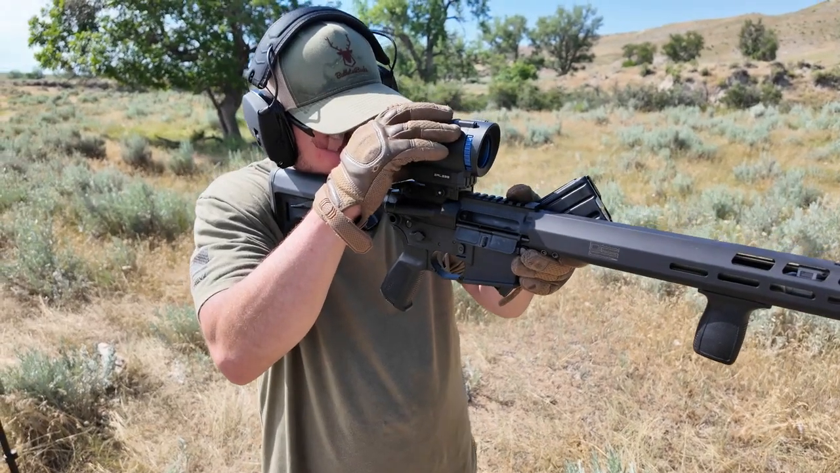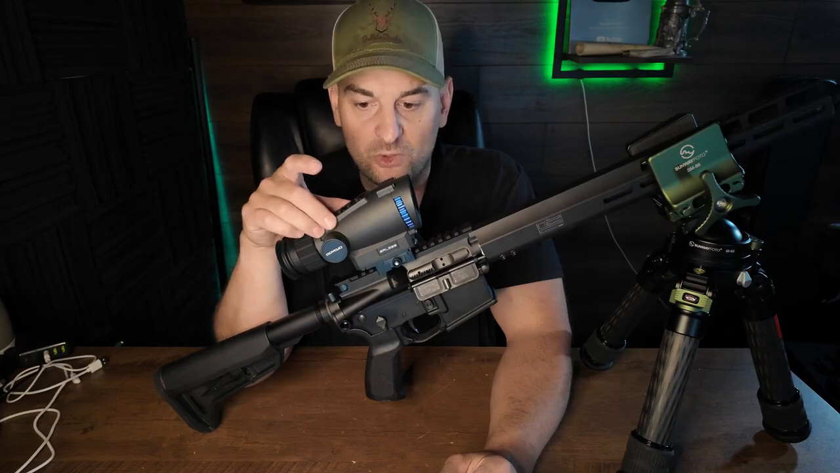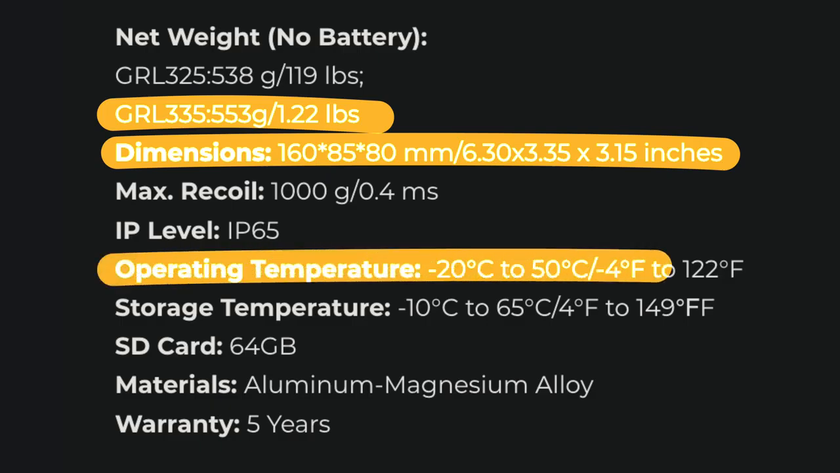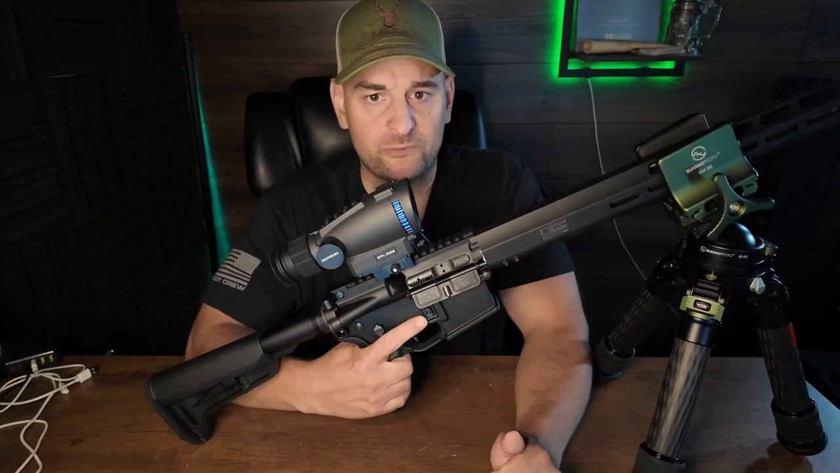The detection type on this is a vanadium oxide uncooled infrared focal plane array. The GRL335 comes in at a weight of 1.22 pounds, so actually quite light for being a thermal optic with the integral mount. The dimensions on it are 6.3 inches by 3.35 inches by 3.15 inches. It can operate in -4 Fahrenheit up to 122 Fahrenheit. And the material is an aluminum magnesium alloy. All right, let's go to the range and see how it performed.